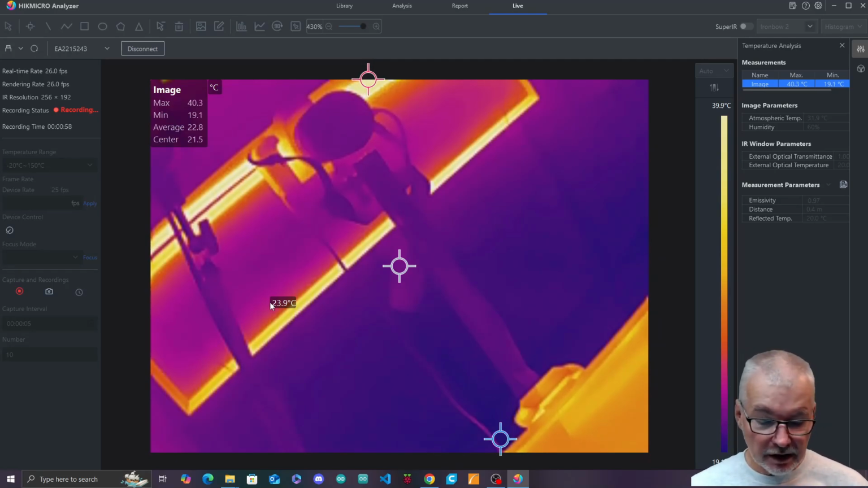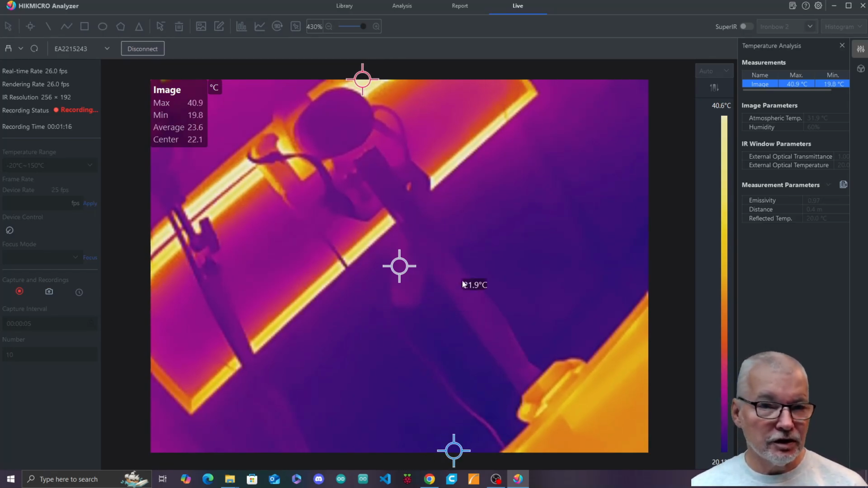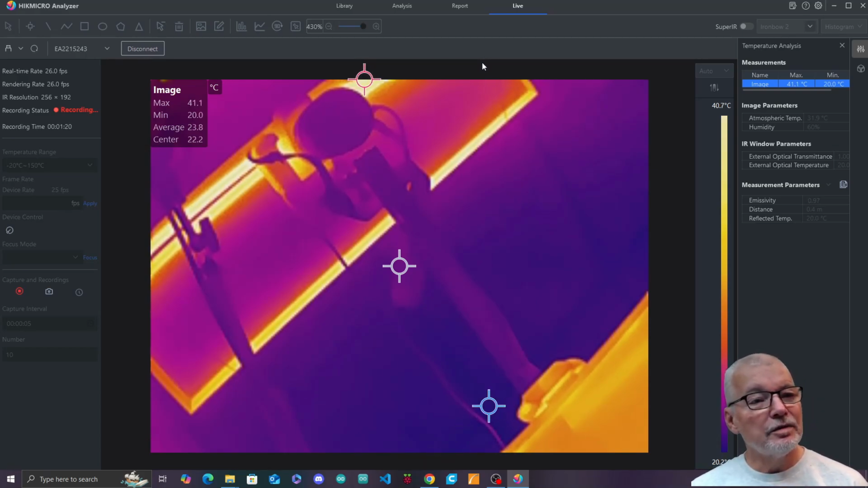Now, the one nice thing that I did notice with this that the phone has a slight limitation on is that when you're using the phone for the thermal imaging, you are limited to recording 2 minutes of video at a time. But with the PC application, it is working completely unlimited, or it seems to be.